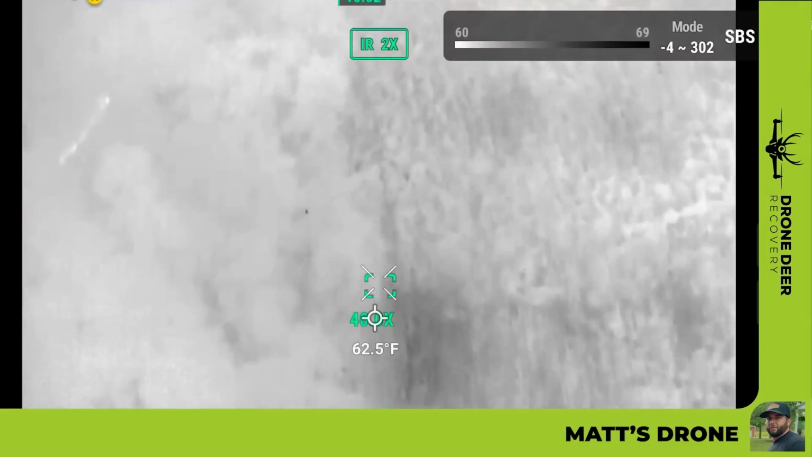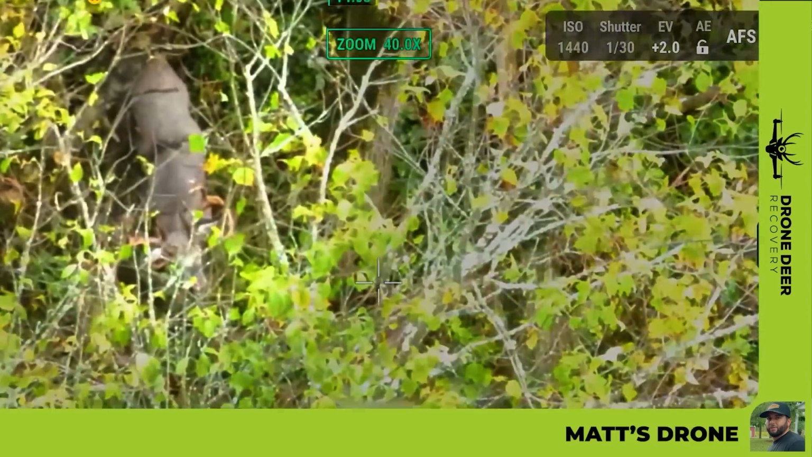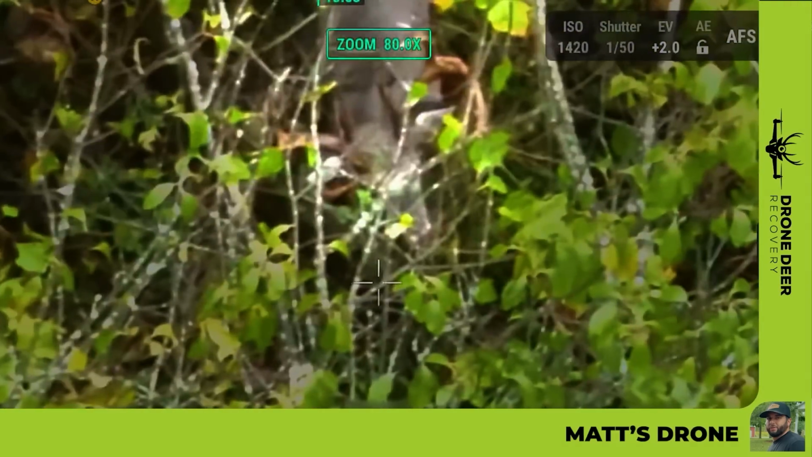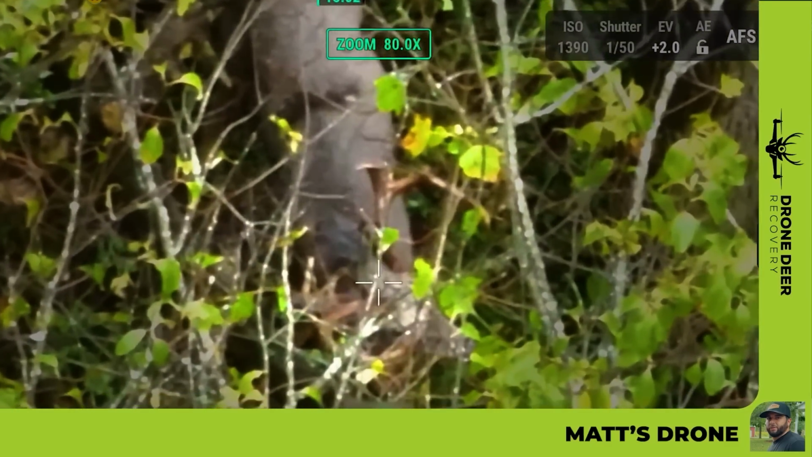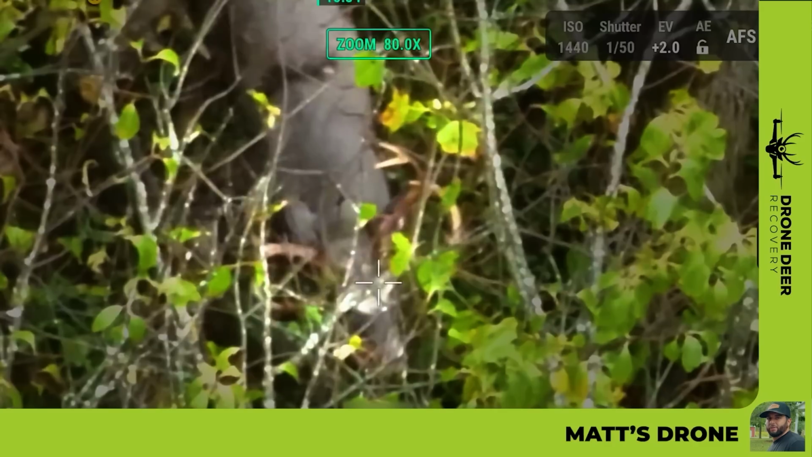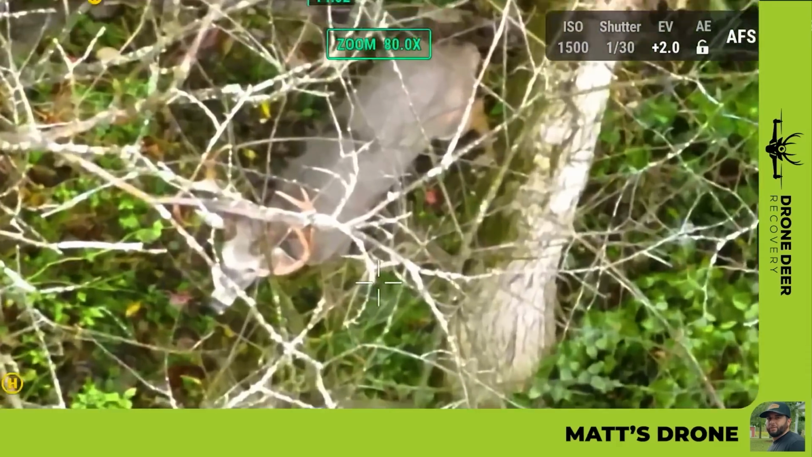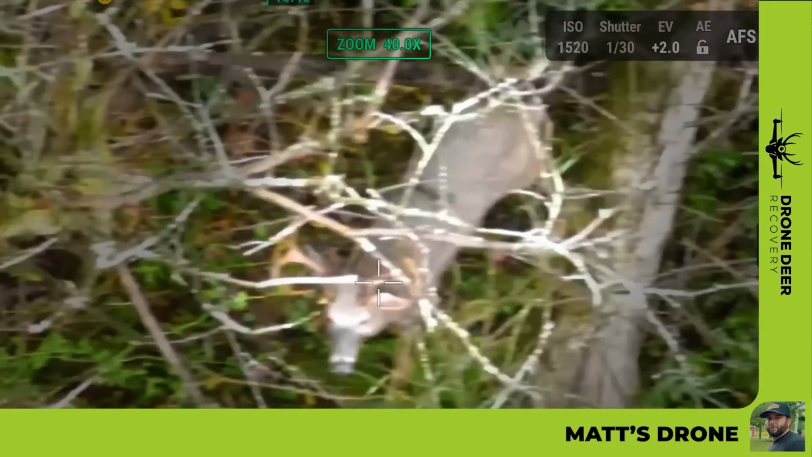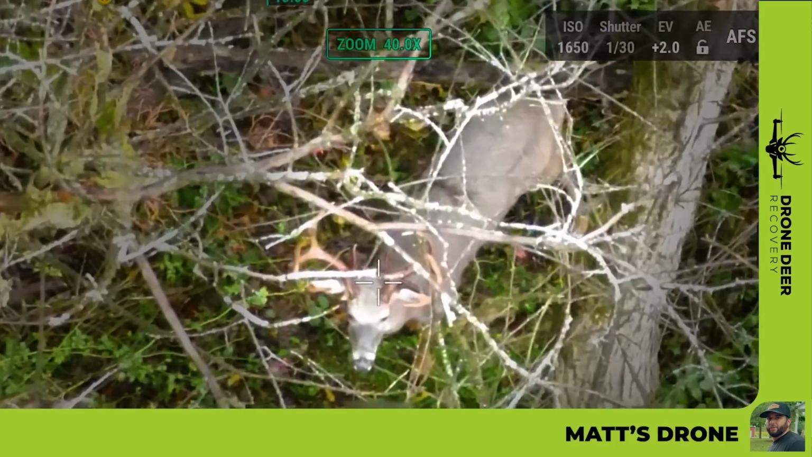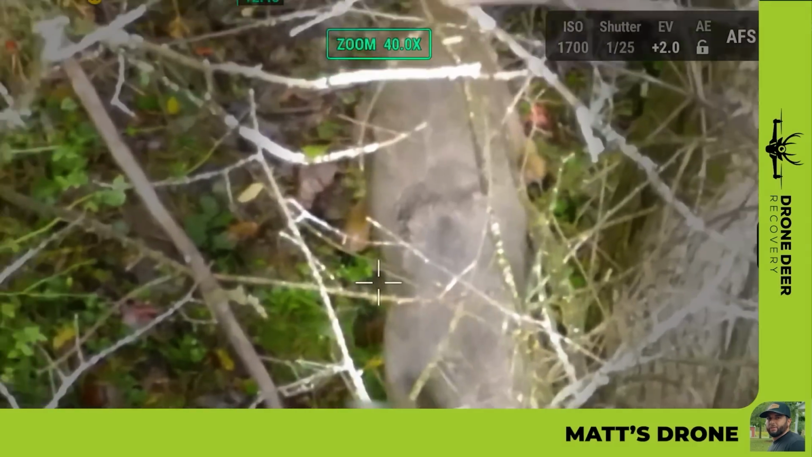Doe. Holy cow. Uh-oh. Is that him? Does he have a split G2 on the left? No pictures. Looking behind his shoulder. Oh man, that's just a stick. We need to see this side of him. So it splits on both sides. If that's him. Is he standing or laying? Standing. Oh, he looks hurt. Oh, that's him. He's limping. That's him.